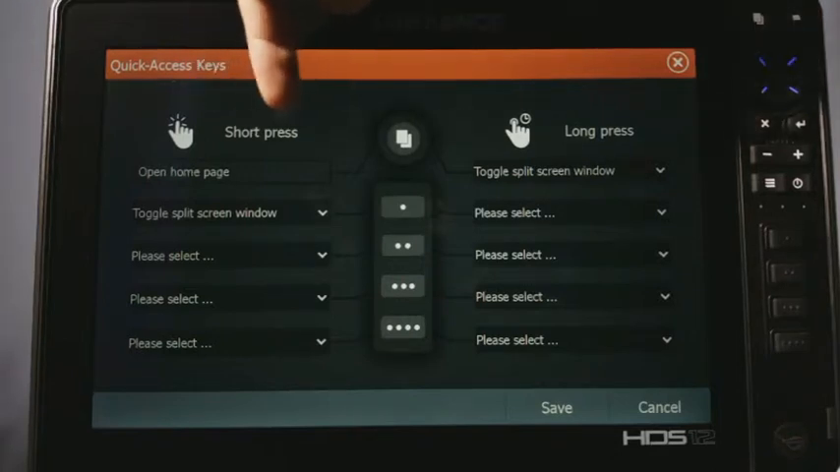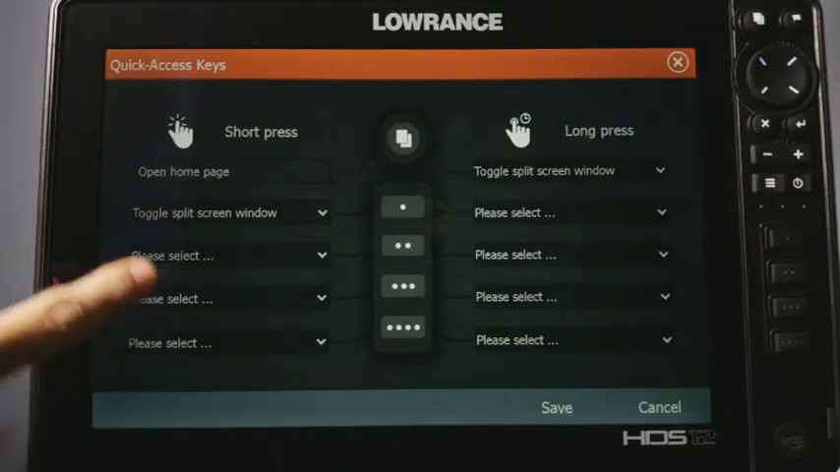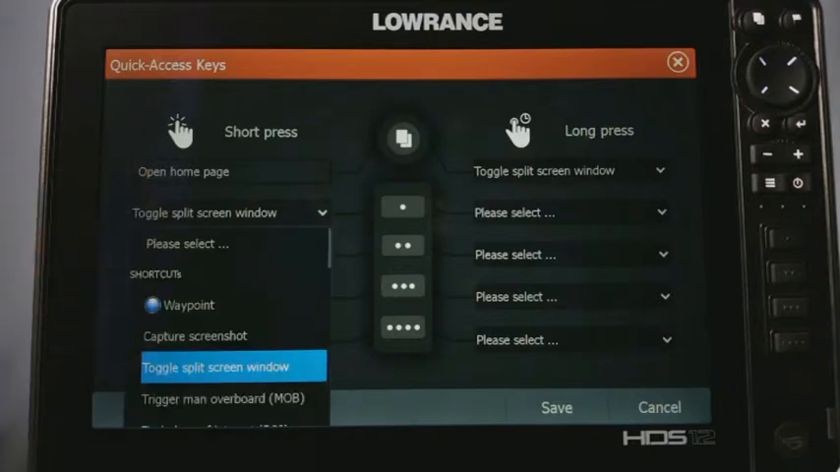Now you'll see there's short press and there's long press. For the short press, it's literally just a quick little press on the button, and for the long press, you just press and hold it down for a few seconds, and then it'll activate that one. So you just go in and click on any one you want to set. Like right here, I can click on it. Now you'll get a long list of options to pick from.